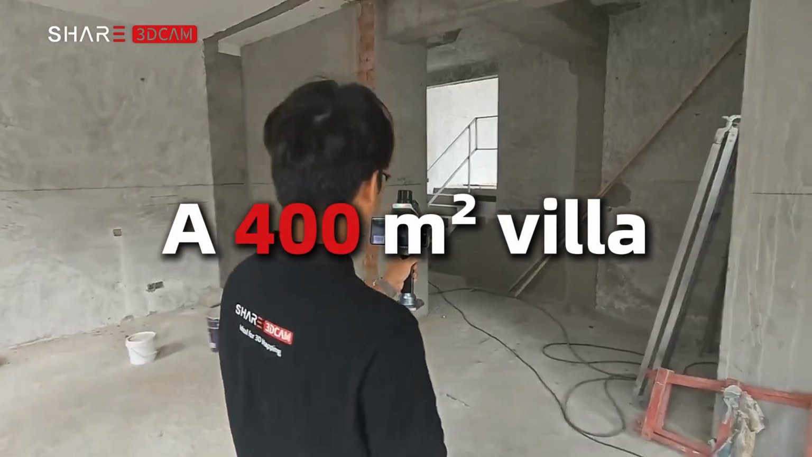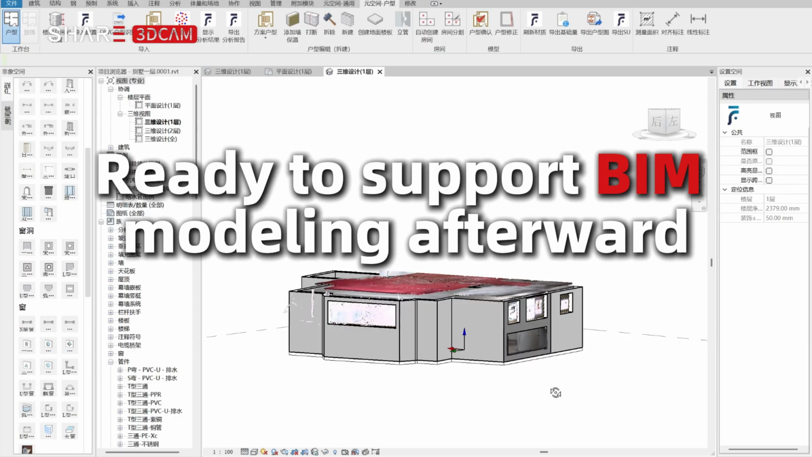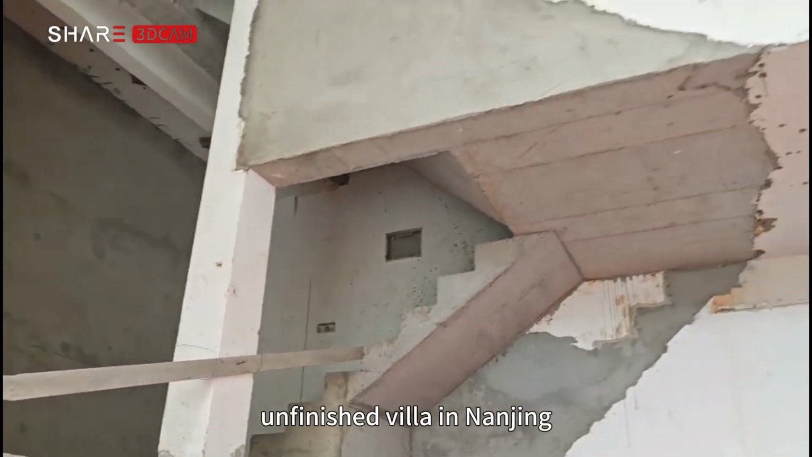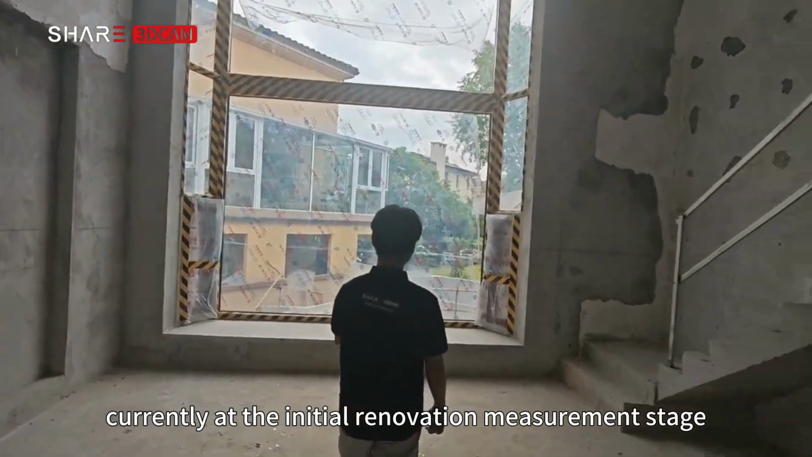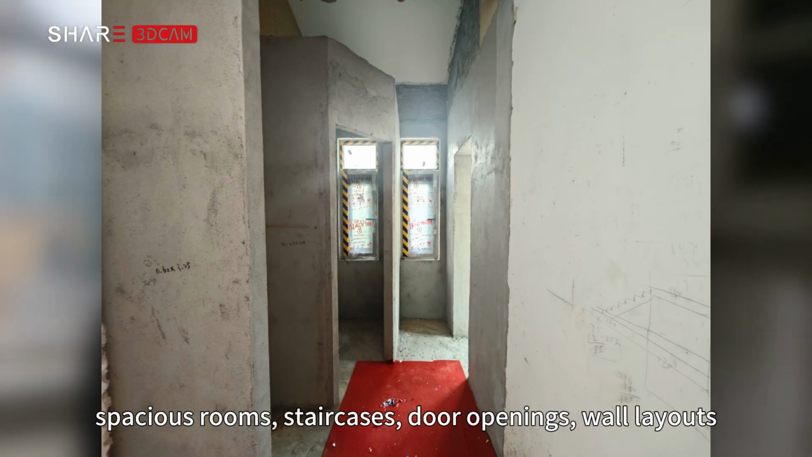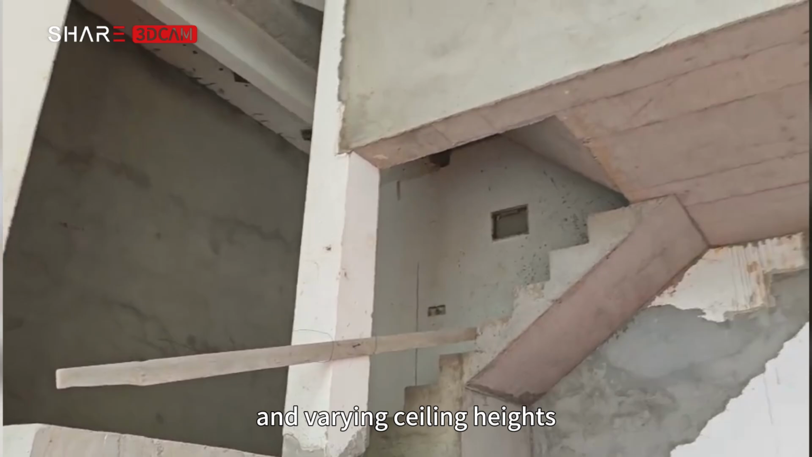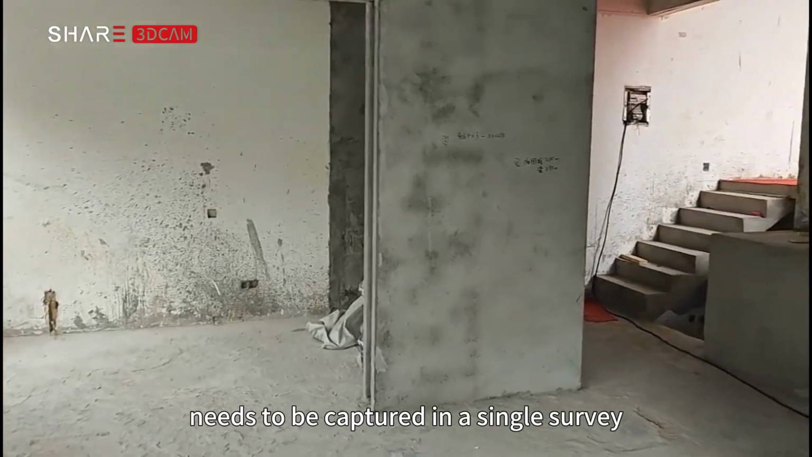A 400 square meter villa, scanned in just 12 minutes. Ready to support BIM modeling afterward. This project is a 400 square meters, unfinished villa in Nanjing, currently at the initial renovation measurement stage, with multiple floors, spacious rooms, staircases, door openings, wall layouts, and varying ceiling heights. The entire spatial relationship needs to be captured in a single survey.